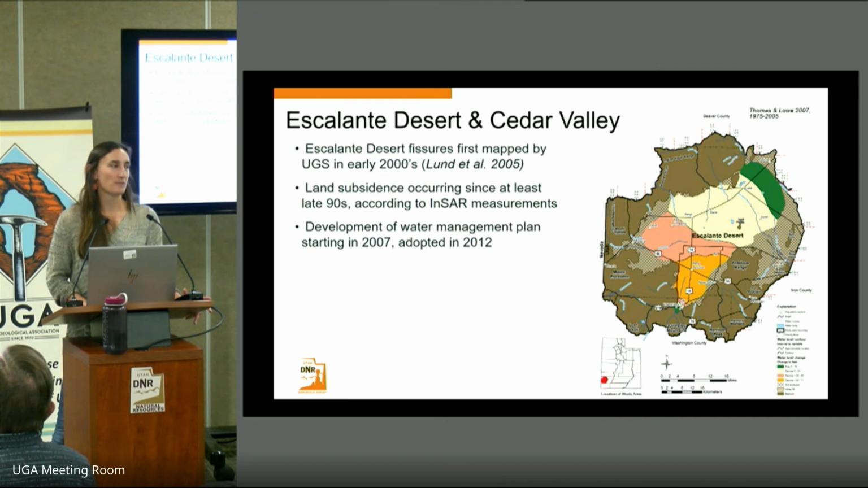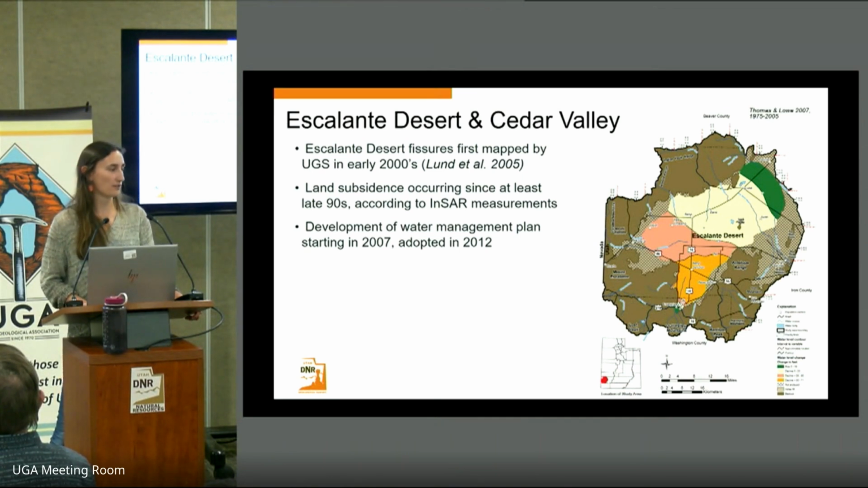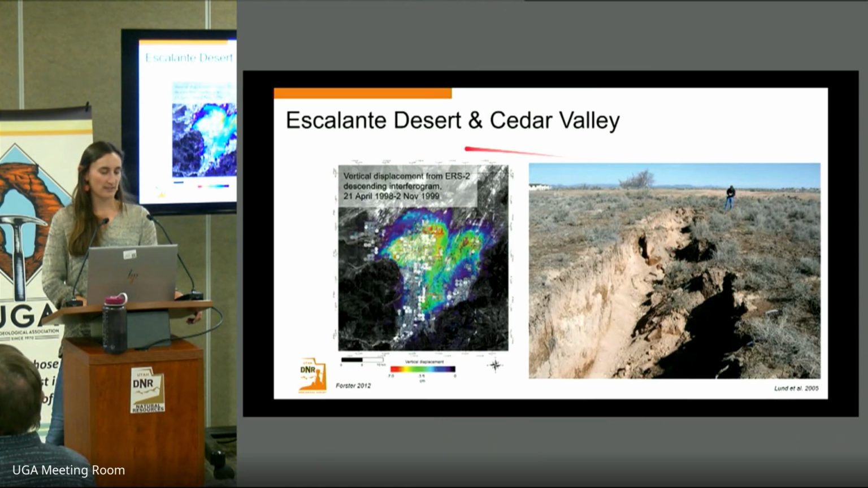There was also land subsidence that was measured in the late 90s according to InSAR measurements, and there was a development of a water management plan starting in 2007, which was adopted in 2012 to address the concerns of the decreasing groundwater levels. Here we can see that interferogram from the 1990s, which spans 18 months. This was processed by a professor at the University of Utah for the Utah Geological Survey.